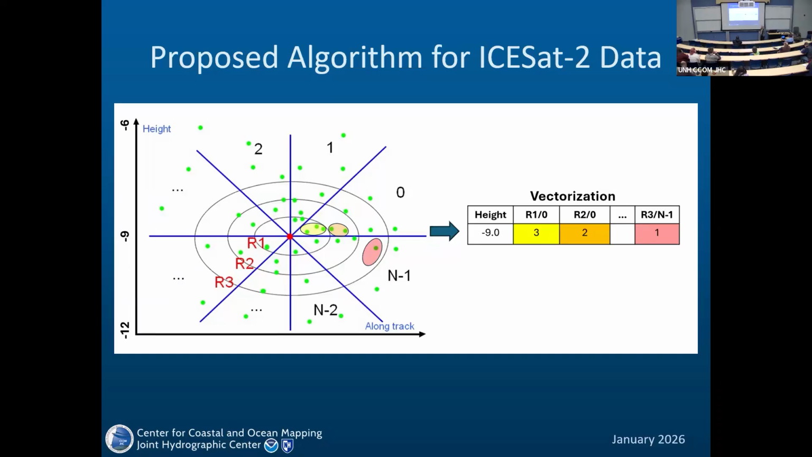I will just remind you, or explain to those who were not present at that presentation. We took a single photon event and surrounded it with several ellipses of different radii, and dissected the space with several segments, and counted photon events in every cell.